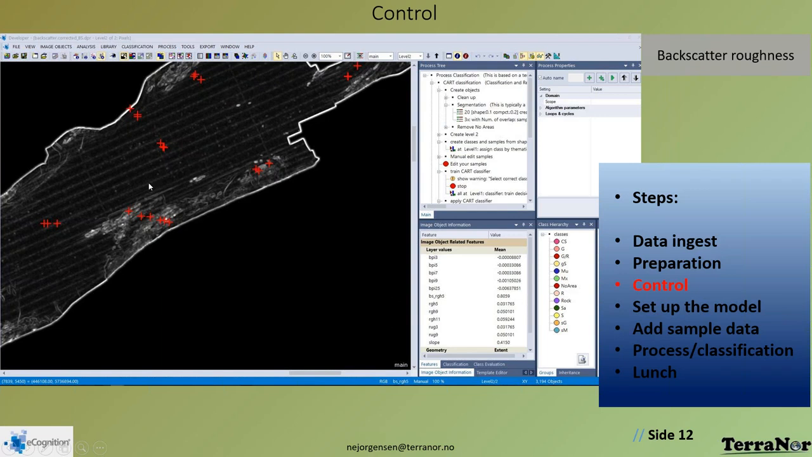Then you have control, because when you classify, you're depending on the right data set. Here we look at the backscatter roughness. And you see here, when you look at the backscatter, you can see the boat is going here. All these stripes are the boat going. You don't want to use that.